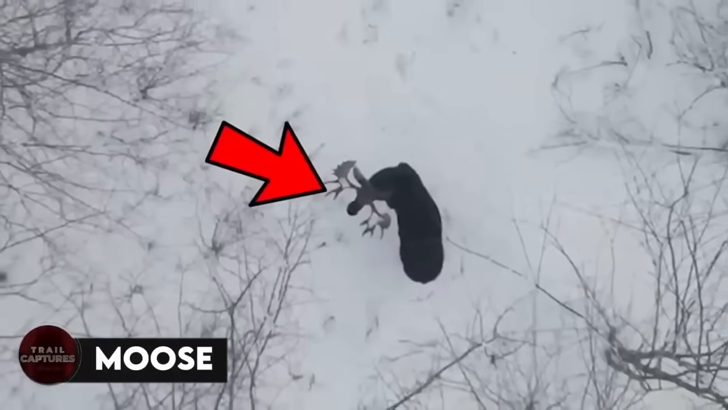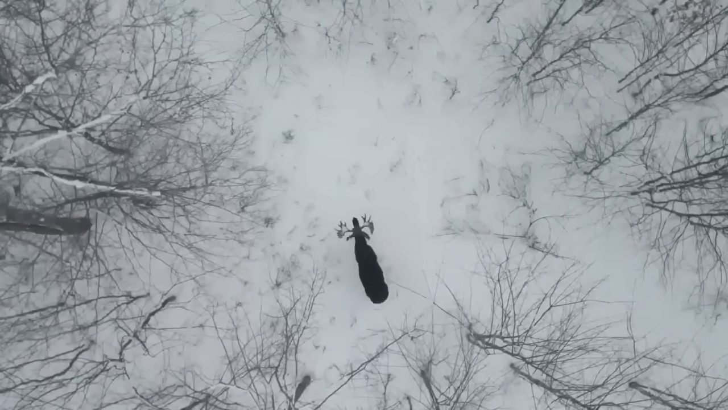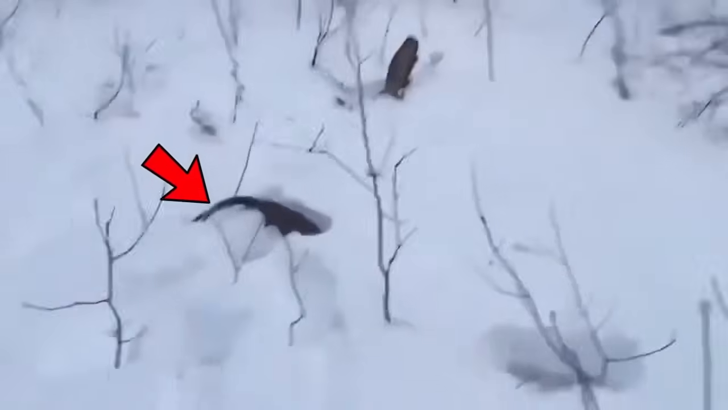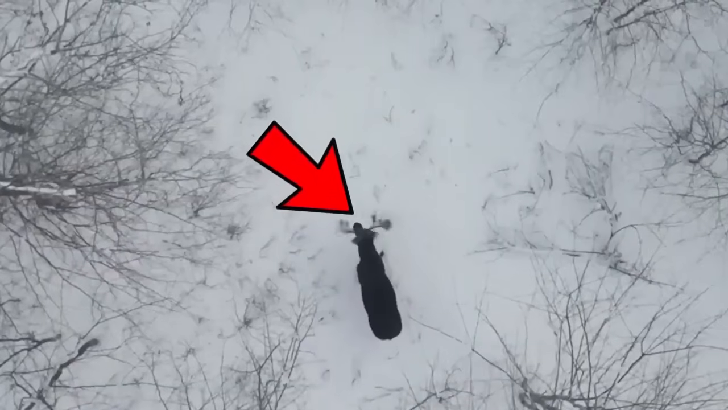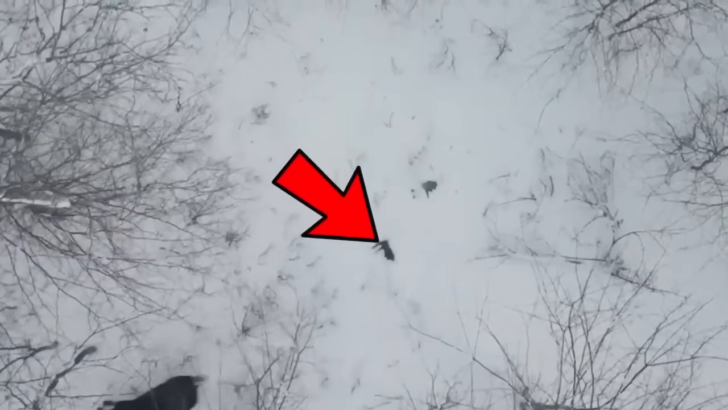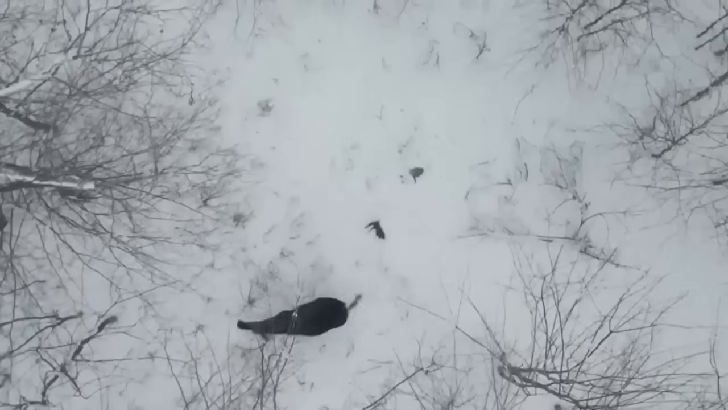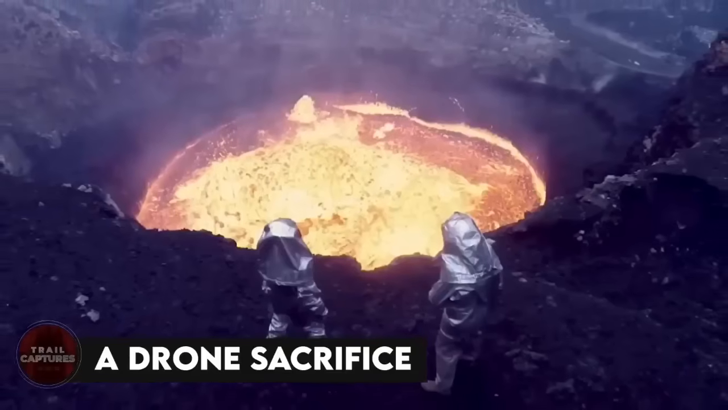Moose. Take a look at this breathtaking drone footage that captured an incredible moment in nature that most of us never got to witness. This majestic moose shed its antlers and took off into the wilderness. The drone captured the moment in stunning clarity, and you could almost feel the excitement of witnessing such a rare occurrence. This video stood out from the rest with its perfect timing, impeccable camera quality, and the sheer beauty of the natural surroundings. A drone sacrifice.